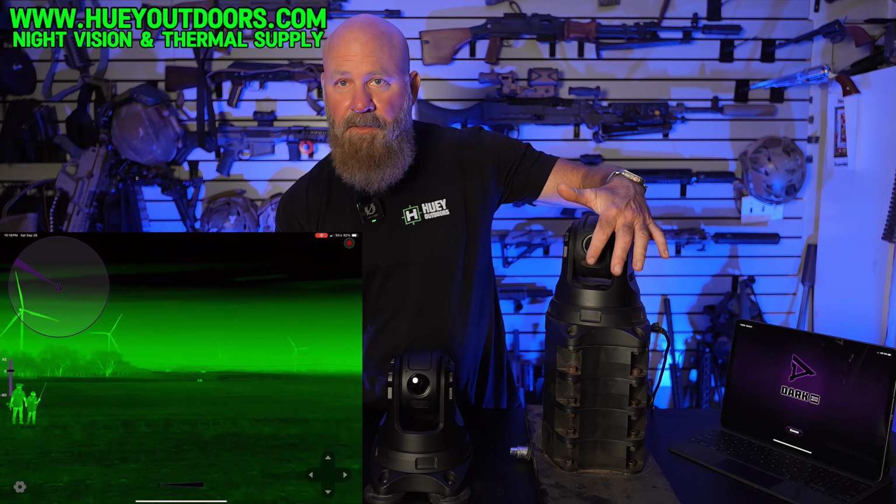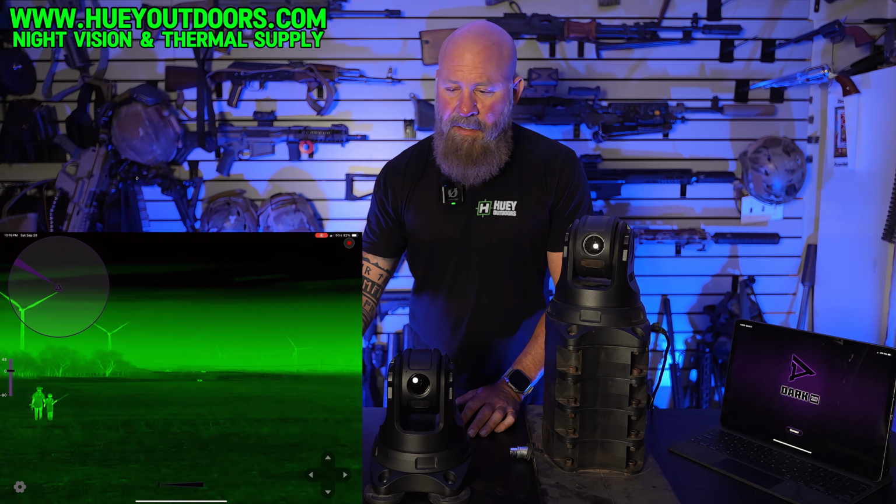You can change color palettes. This one even has video recording and audio. There's an SD card slot right here. You put your SD card in and it records straight to that. You get your audio and your video recorded. There is picture in picture, there's zoom, there's multiple color palettes.